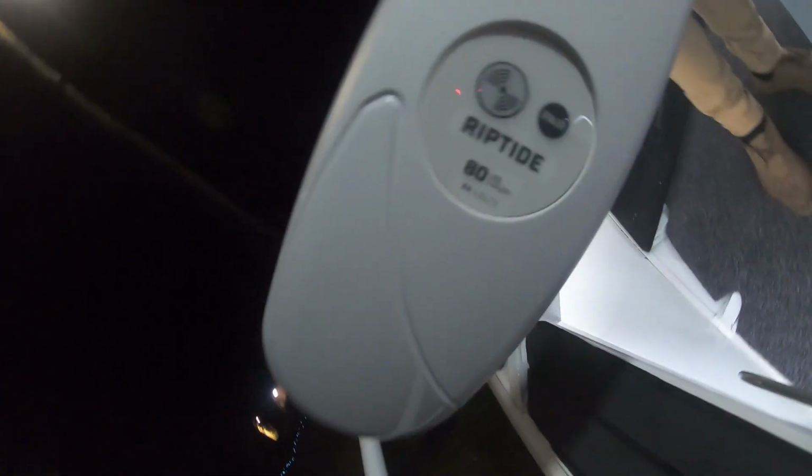stowed. This is 24 volt. I believe it's 80 pound. Yep. So this is a 24 volt, 80 pound.